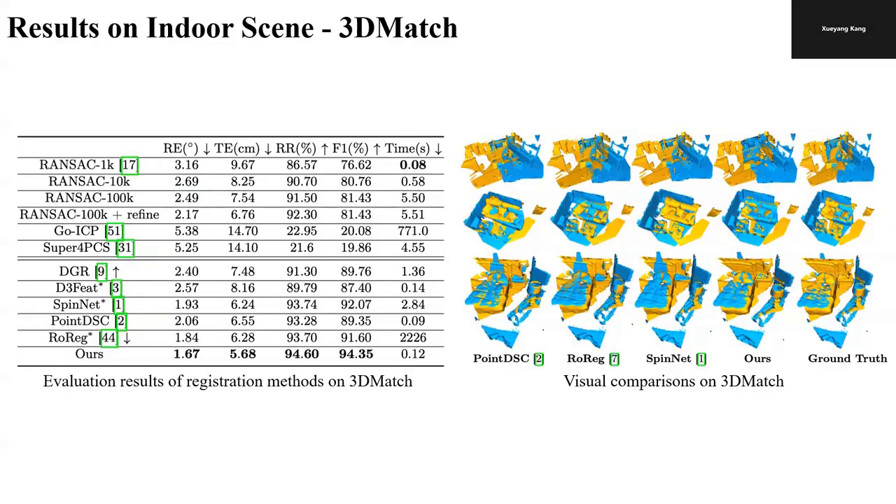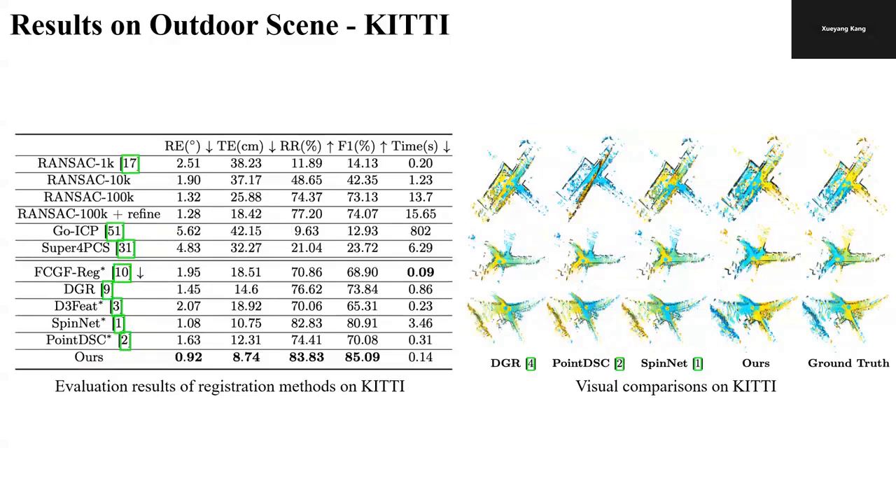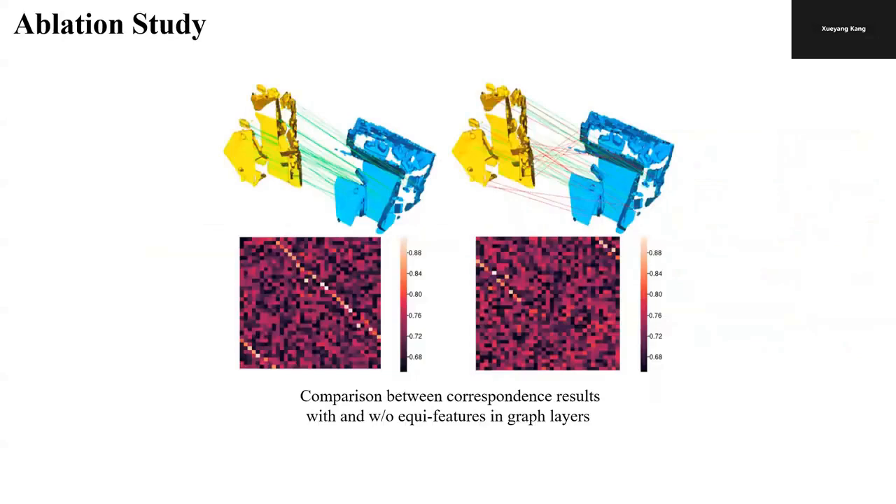Here we present the results on the 3DMatch indoor dataset. Here are more results on the outdoor KITTI dataset. Here we compare the performance of our model with and without SE3 equivariant features in graph layers. There is clear feature matching improvement when equivariant features are used.